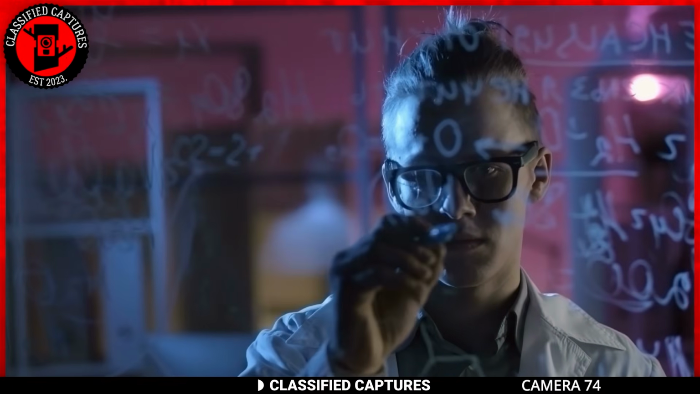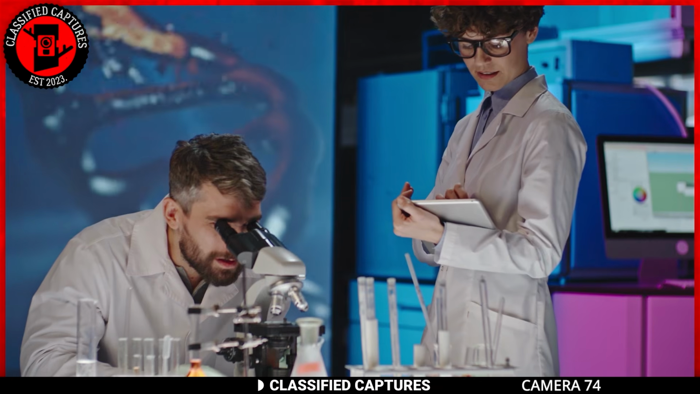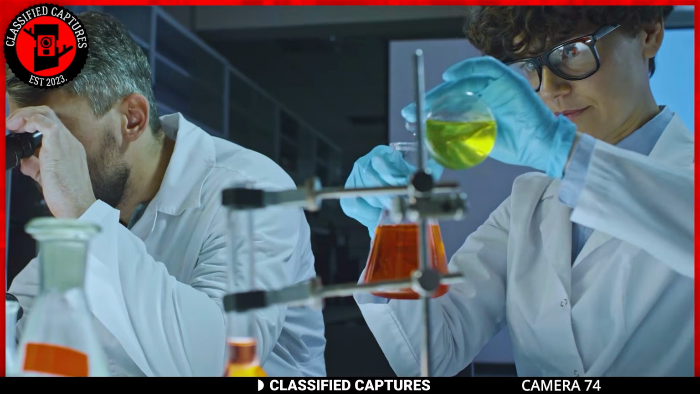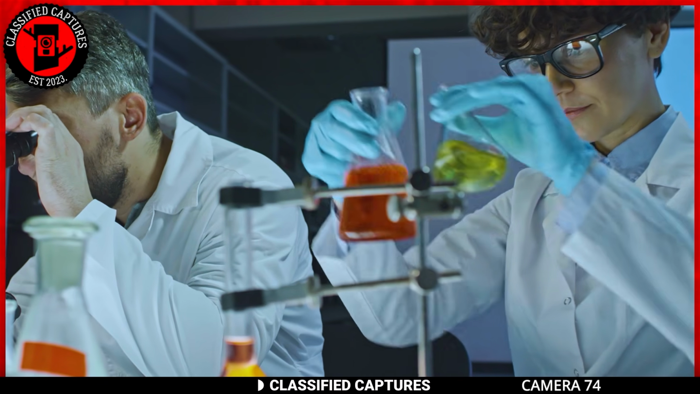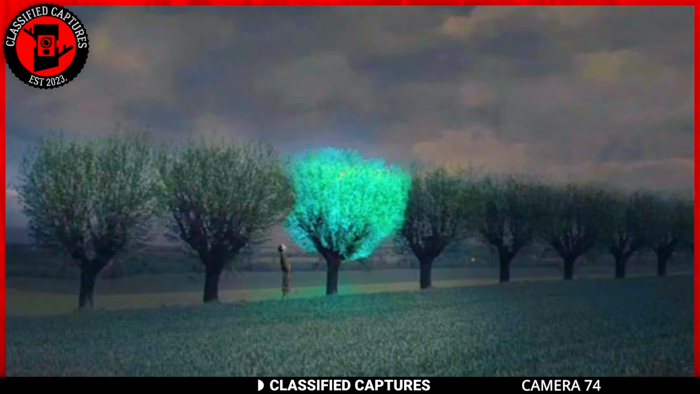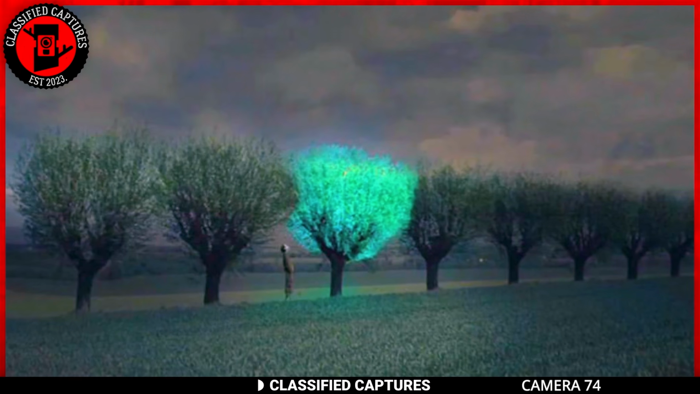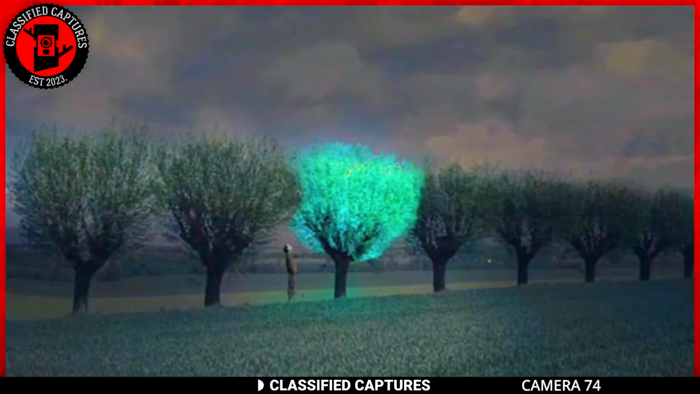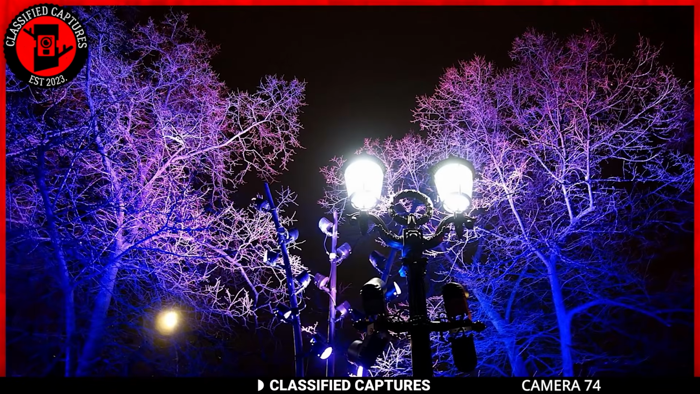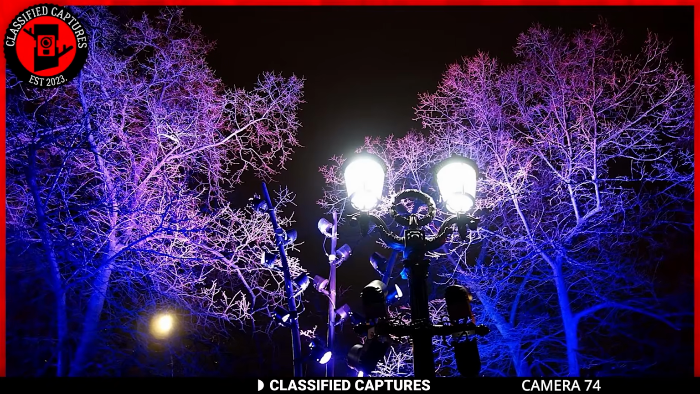As technology advances, scientists and tech experts are constantly pushing the limits of what is possible. They're always searching for new ways to innovate and create positive change. Recently, a group of scientists in Denmark came up with an exciting new idea, making glow-in-the-dark trees, also known as bioluminescent trees. The idea behind these trees is to replace traditional street lights with them.